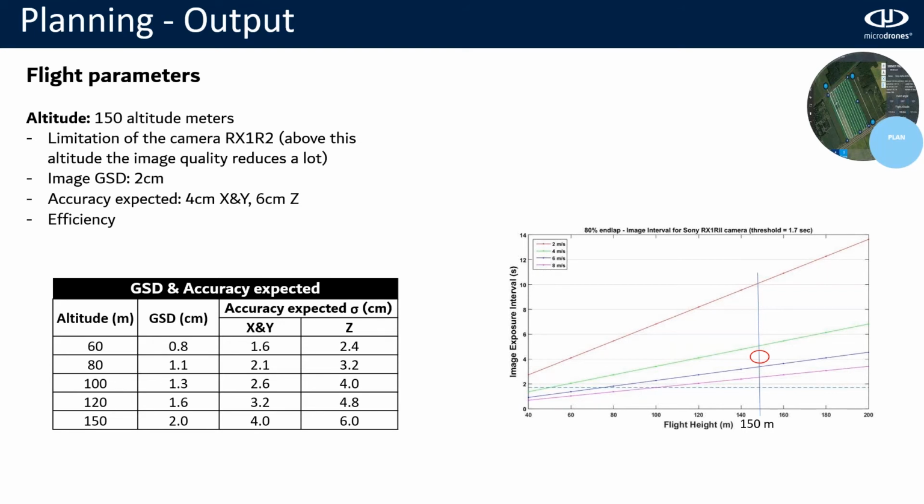The expected accuracy for the system at this height will be from 4 to 6 centimeters. This means that it will meet the client requirements, and is efficient. And the last thing, just to mention, is the limitation of the camera. At this 150 meters altitude, this camera, the Sony RX1R2, will start to suffer, and the image quality is reduced by a lot.